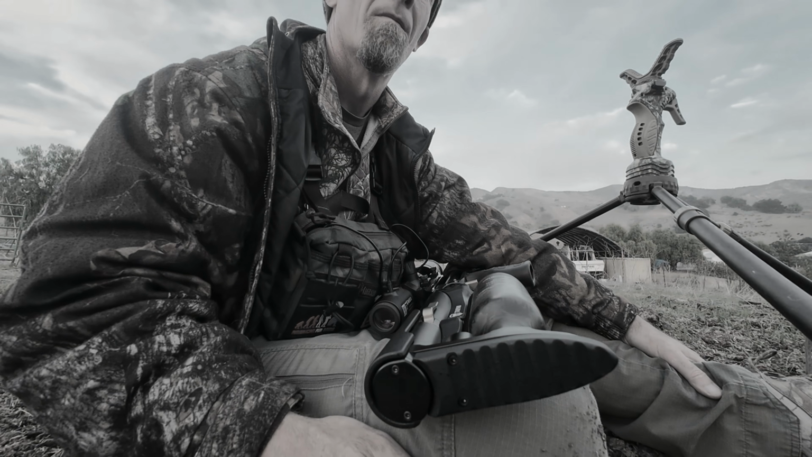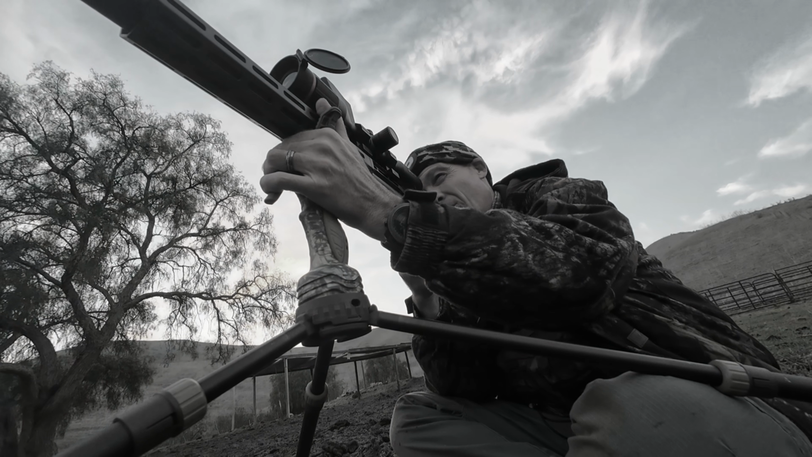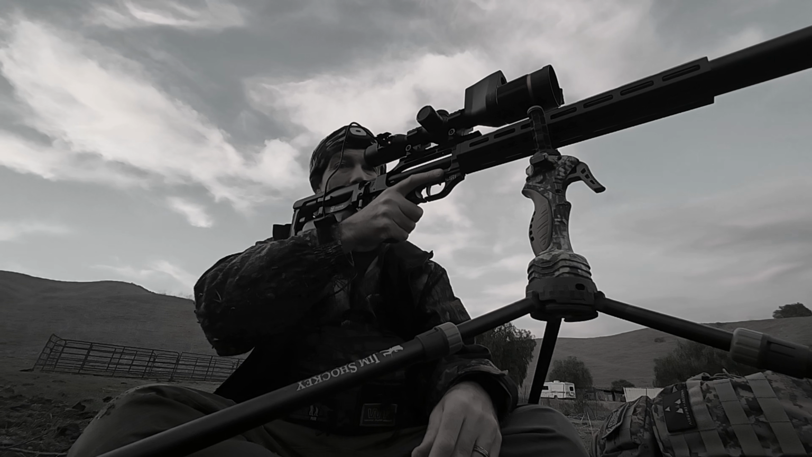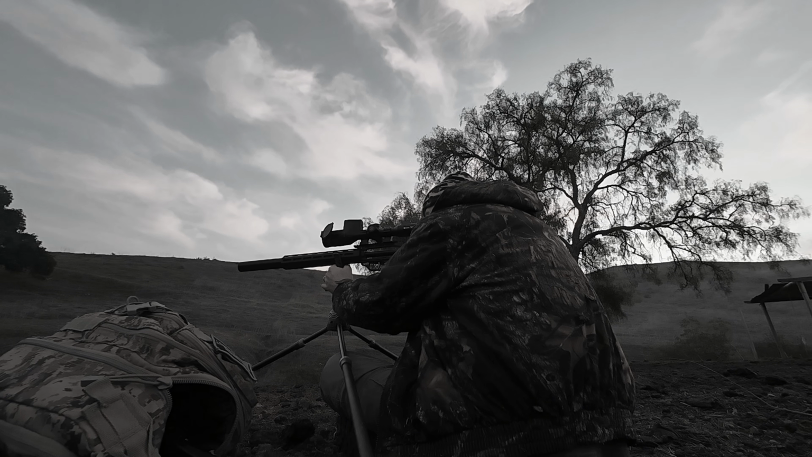So I'm set up here, and we've got about another 15-20 minutes of light. As soon as the sun goes down, I'm expecting to start seeing coyotes. This is usually a pretty active place, and I'm set up within 50 yards of where I think they're going to be coming through.